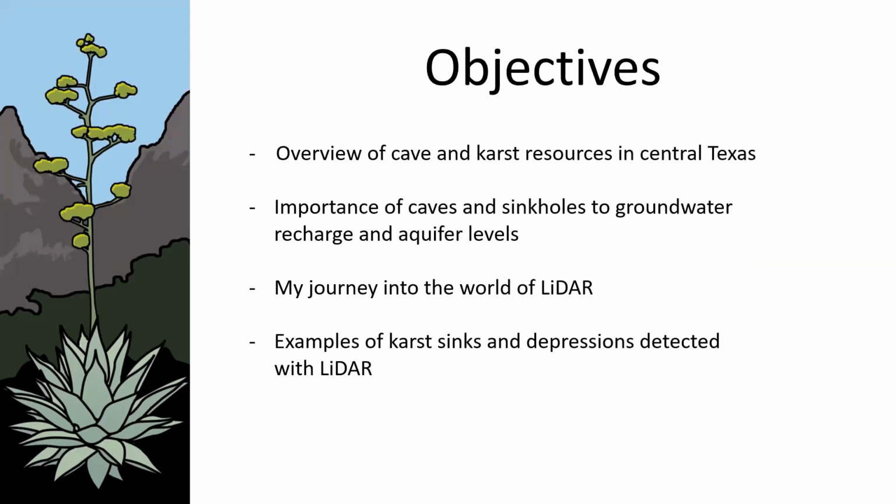So objectives today. It's a little bit about LiDAR, but it's a little bit about caves and why I wanted to use LiDAR to find caves. I'm not a LiDAR expert, sort of am now, but I wasn't when I started. I used it as a tool. So we're going to look at the overview of cave and karst resources in Central Texas. We're going to look at the importance of why we want to find them, to groundwater recharge, aquifer levels, science, biology, that sort of thing. We'll look at my journey into the world of LiDAR, and then we'll look at pretty pictures and examples of karst sinkholes, depressions detected with this technology.